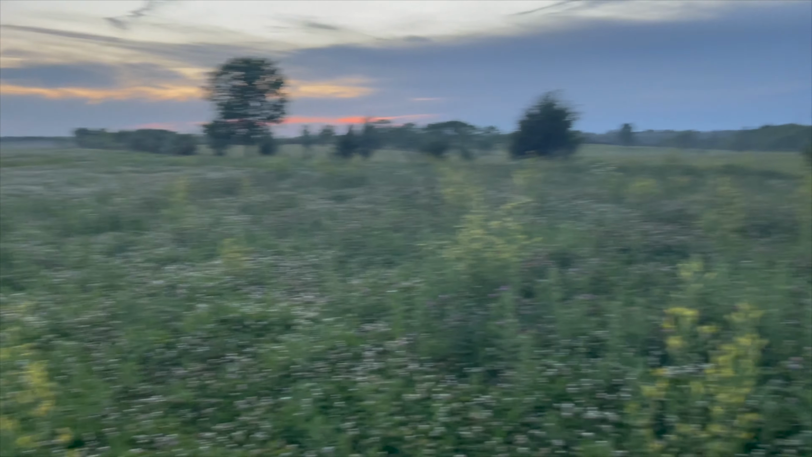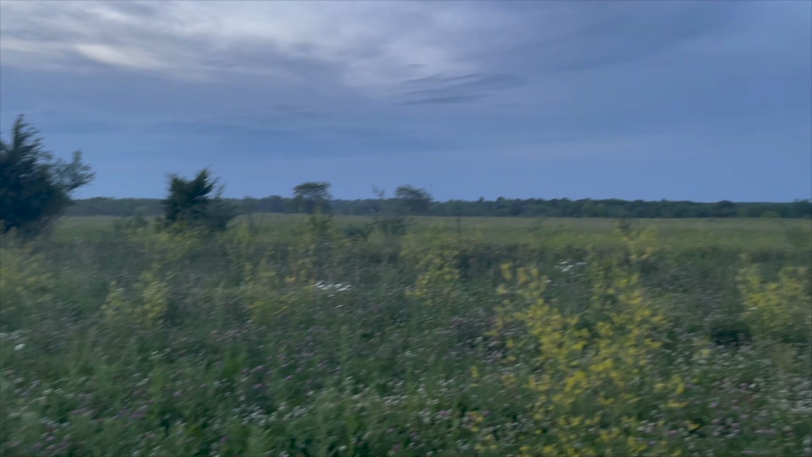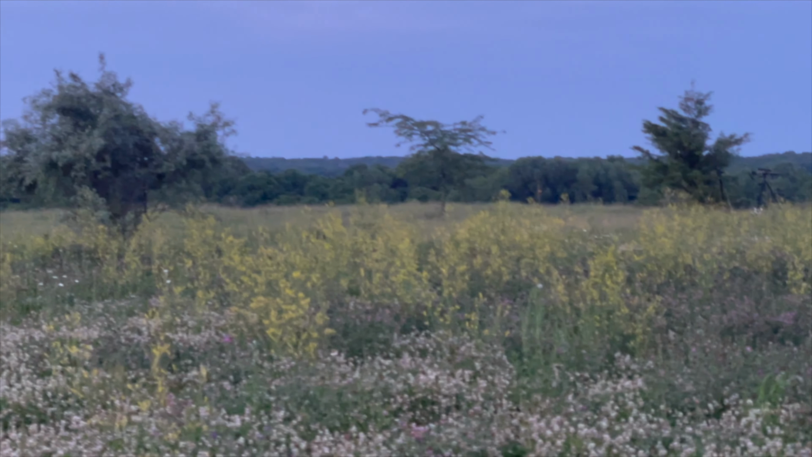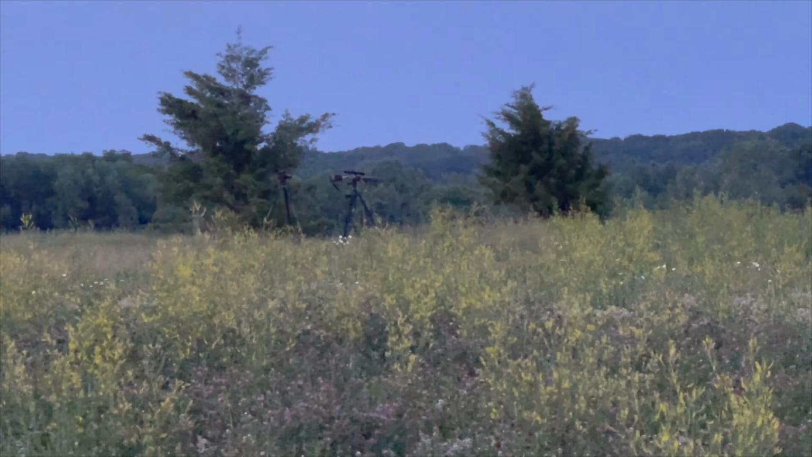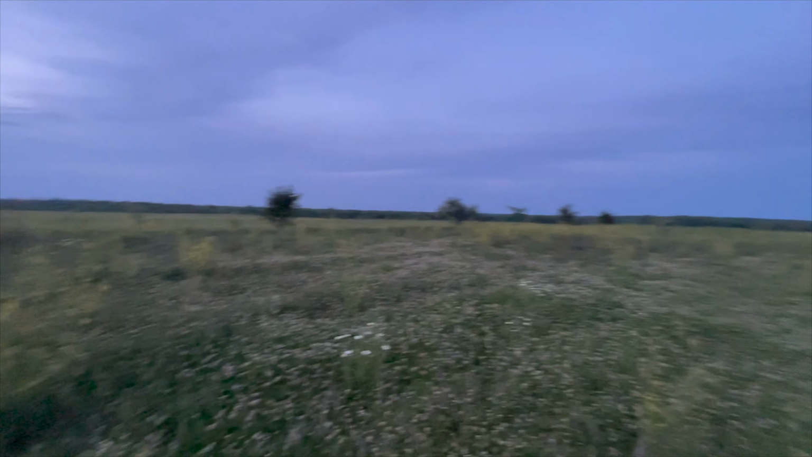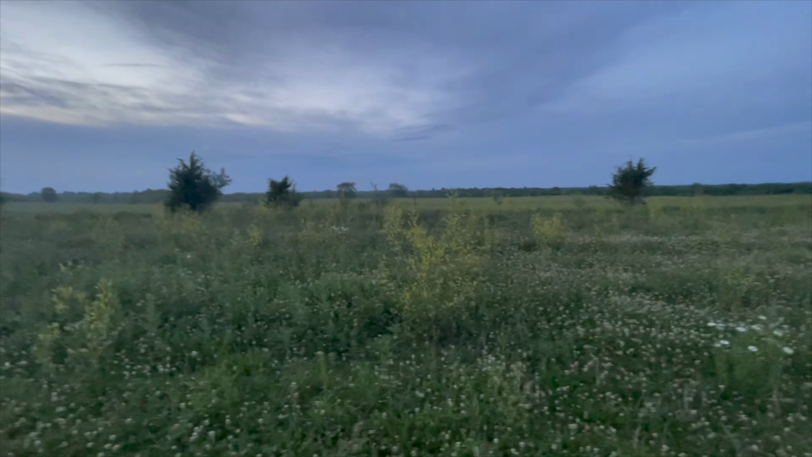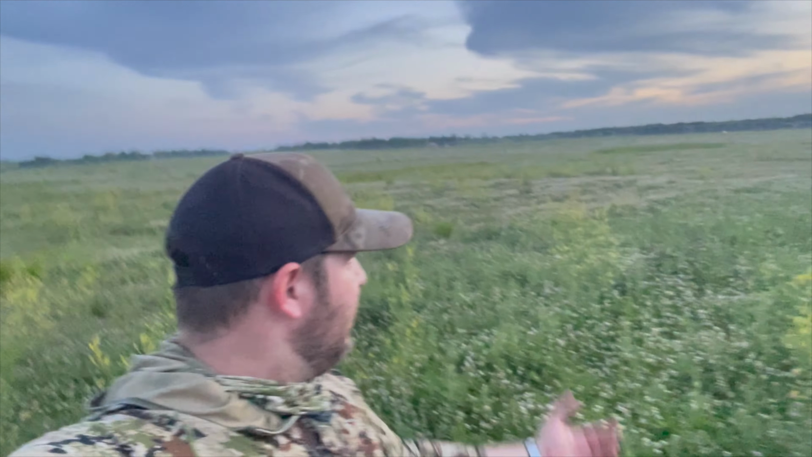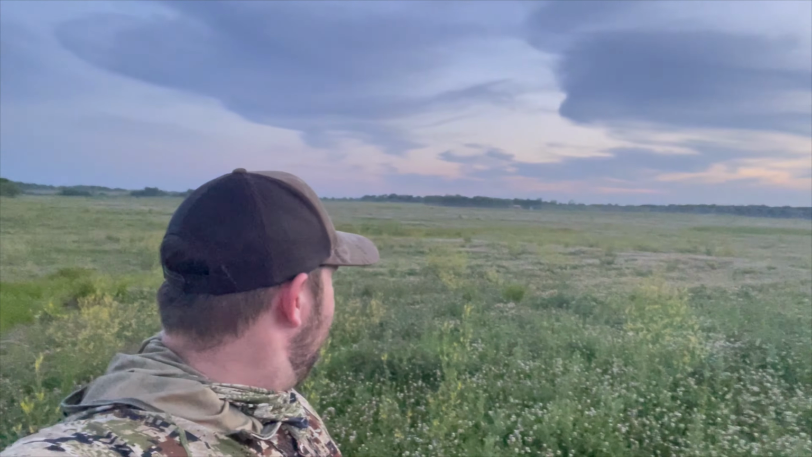So they actually came out into the cattle pasture. I don't know if you can see right there. You can see my gun. Camera sitting over there. I'm losing light fast. But anyway, I had them come out into the pasture and work the fence line and come in, and well, they couldn't have come in much prettier.